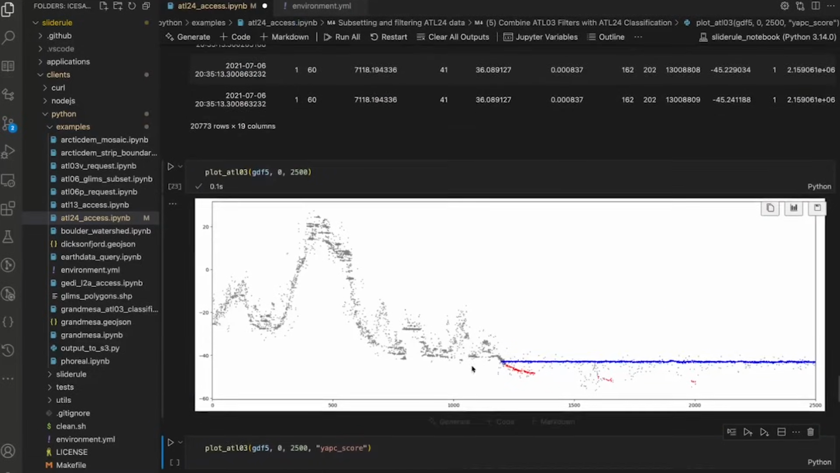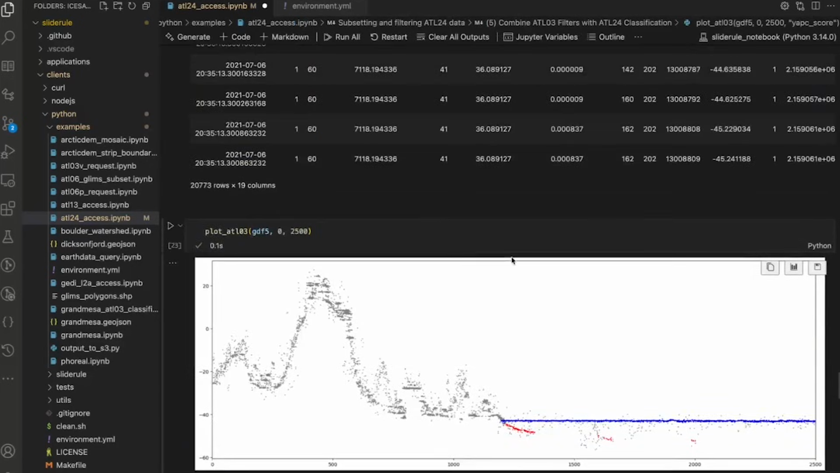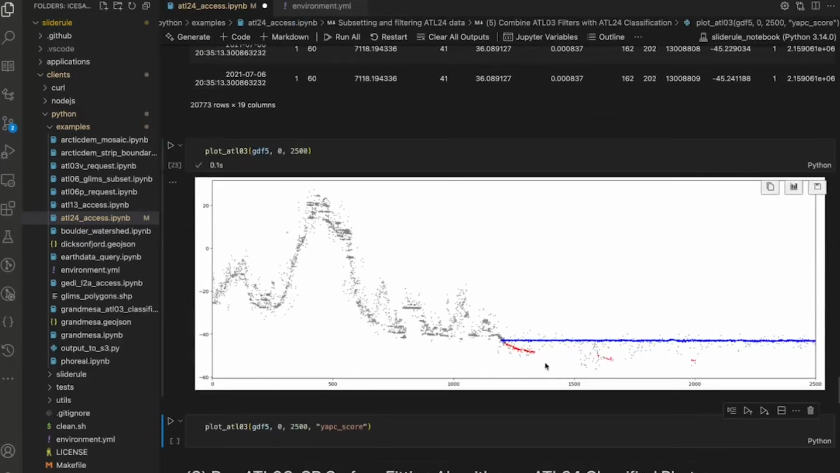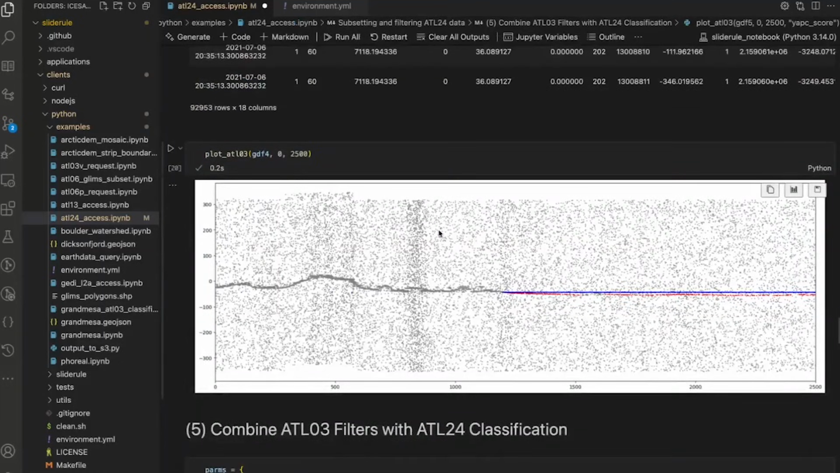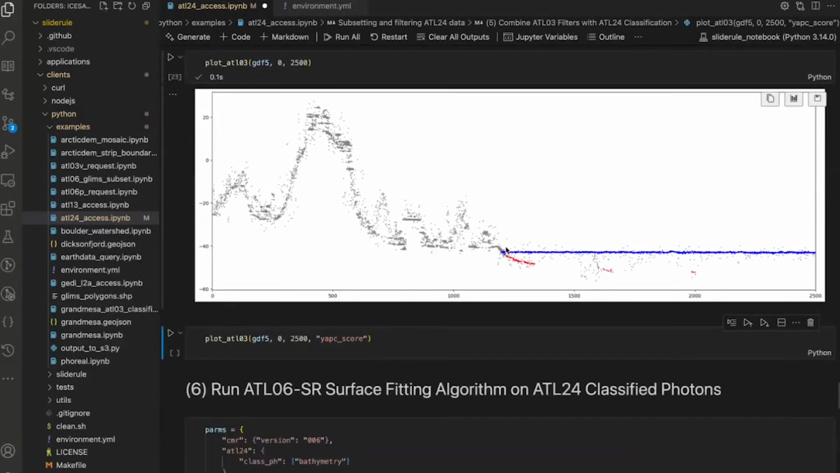And we see, interestingly, some gaps here now where there were photons that were filtered out by the ATL03 filtering, but were classified by ATL24. And we do see, though, some more photons that were classified by ATL24. And then it cleans up all of the photons, if you look back up here, all of this stuff that was obviously not a surface reflection. Some of these filters very quickly cleaned up all of that.